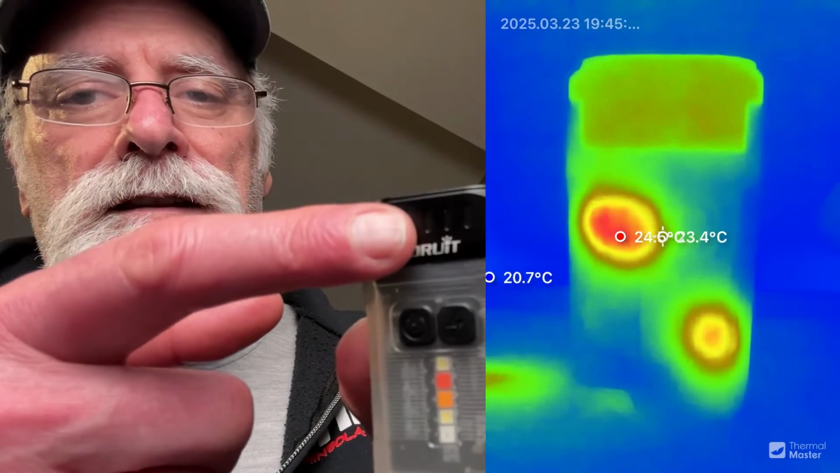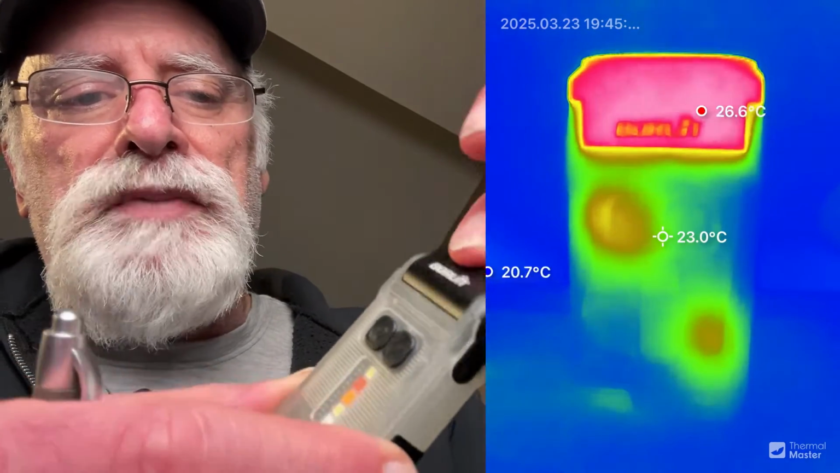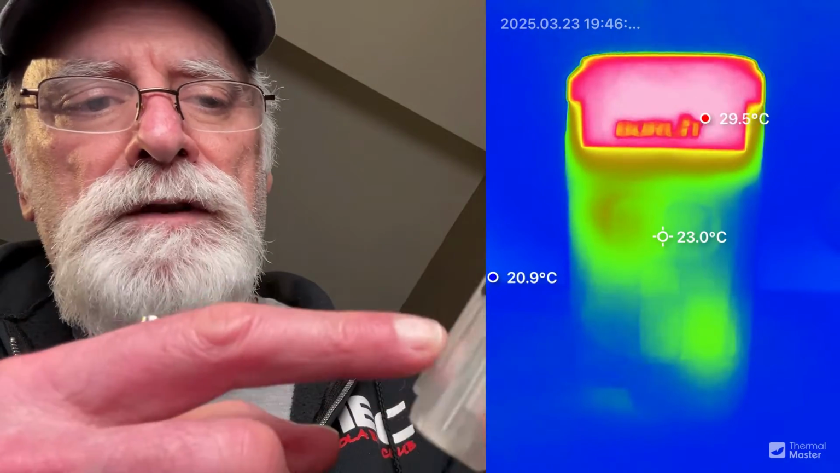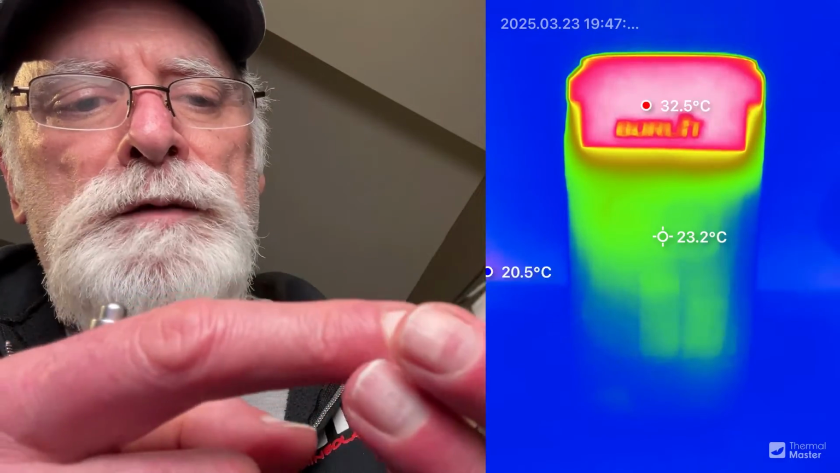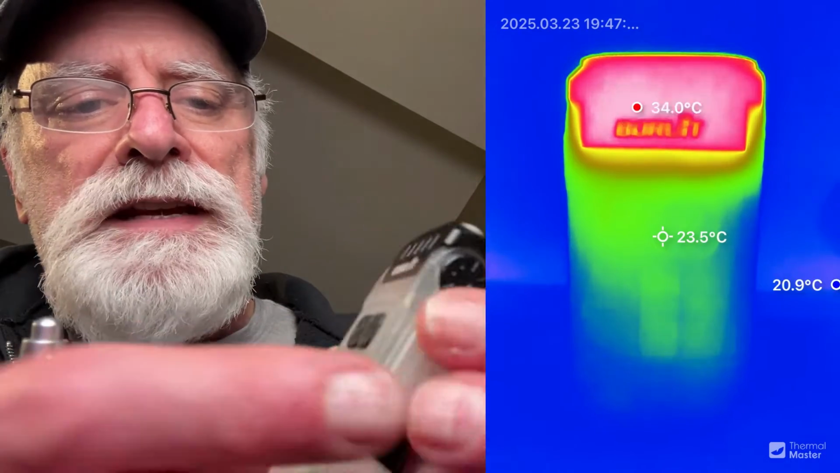The other thing, too, is when I did the thermal, the next component of this is the thermal video. That was interesting. So the plastic, only the head on this thing was glowing, just the head part. So this is completely separate, as you can see, from the rest of it. But the heat never moved down into the plastic at all. So that's really interesting to me, also considering that there's an aluminum housing on the inside for the battery. So it just never picked up any heat at the bottom of this.